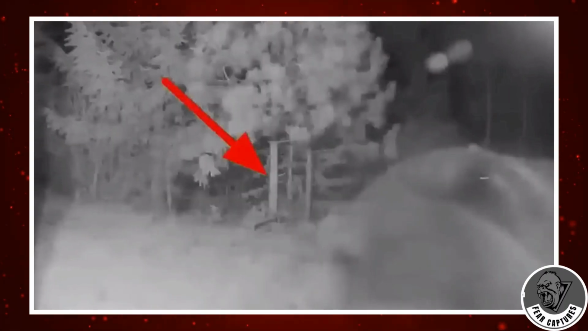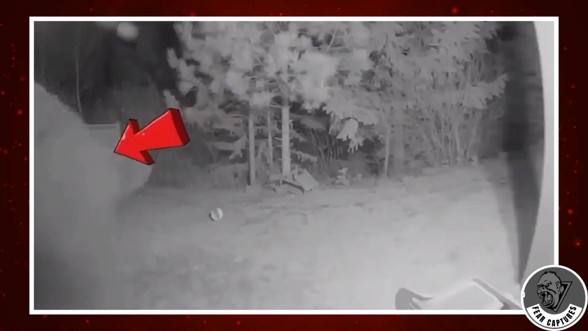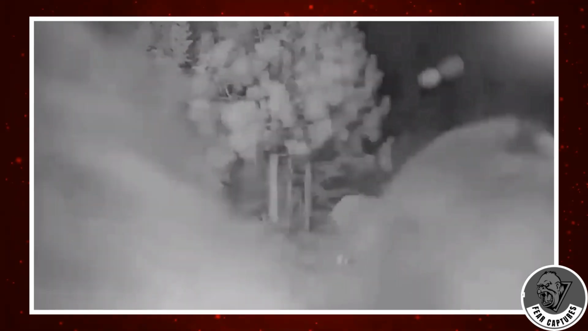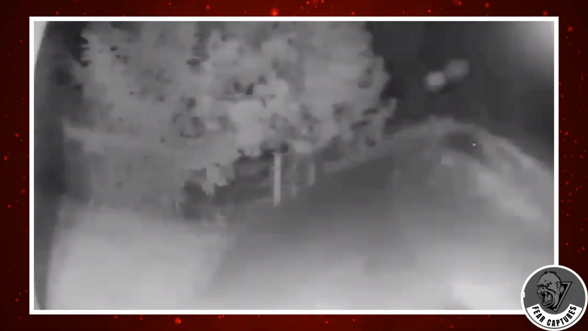Get ready to meet a curious bear in the video. This bear has actually shown up on this trail camera more than once, but what's really interesting is that the bear didn't like being watched. Nope, not at all. It decided to do something about it. The bear used its strong paws to attack the camera, biting and tearing at it until it was totally wrecked.